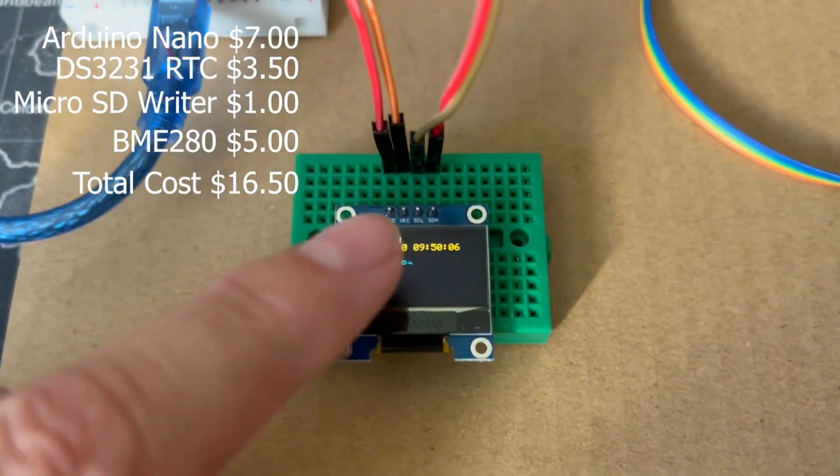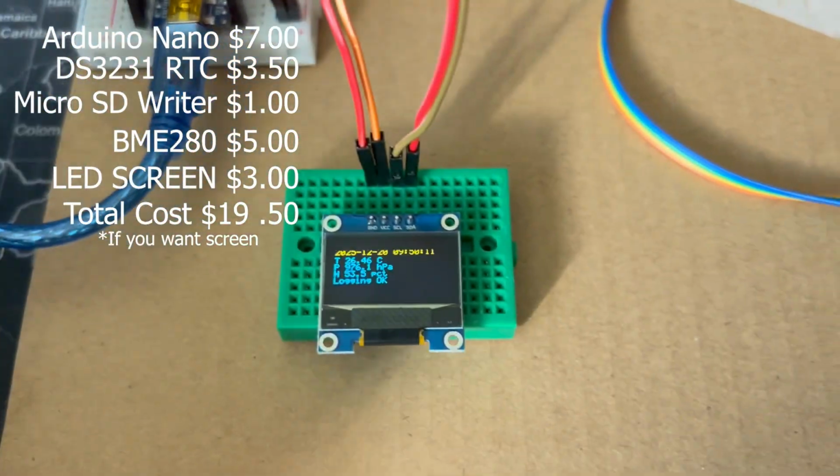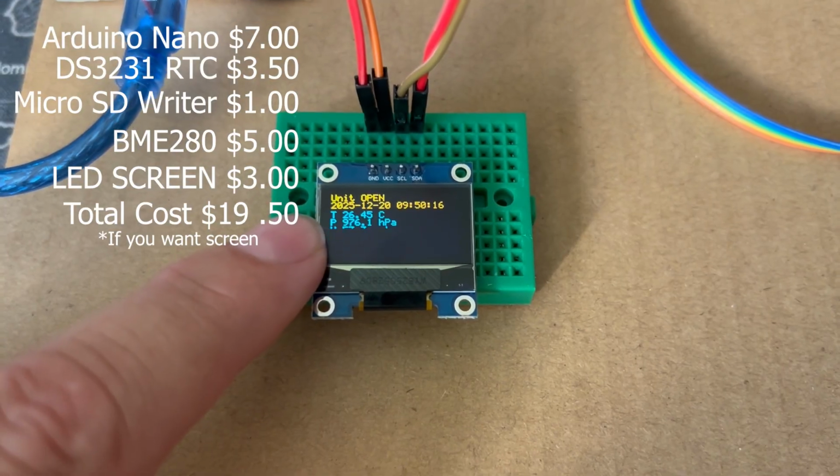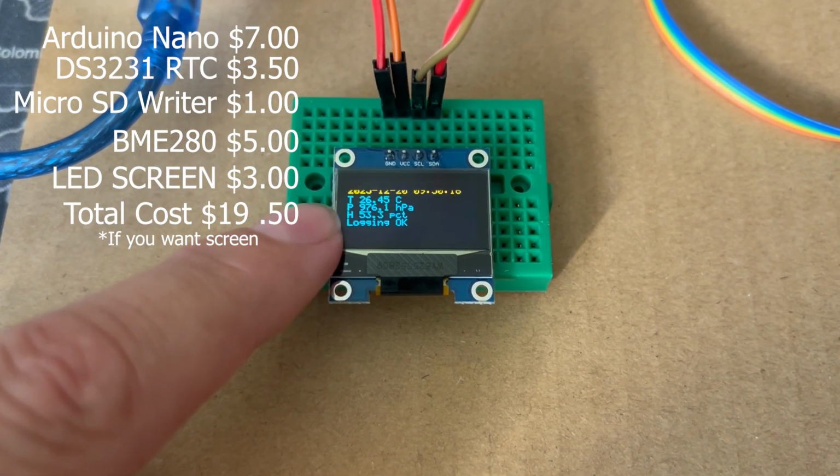So to prevent that, I've installed the little LED screen here so we can live monitor things. So after I set everything up, I can walk over and look at it and make sure that every reading looks fine. It is refreshing every 5 seconds here.